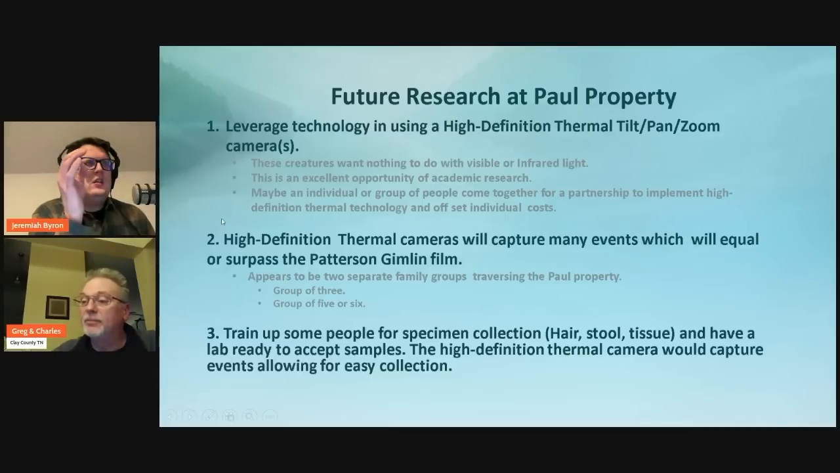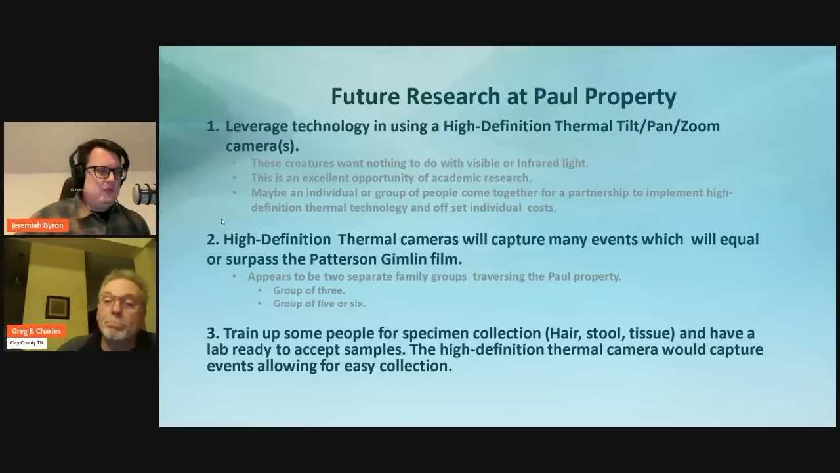It seems like you guys put in the hard work, and now it's at the point where there could be some serious evidence, even better than what you've already captured, to come out of this property. And it's not just that Mark's property is amazing, but there's stuff going on around it as well. This whole area is crazy from what he's told me.